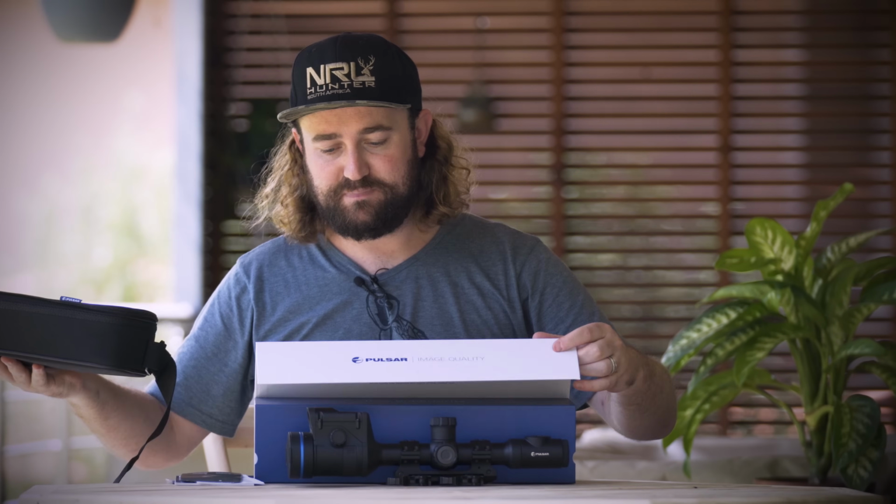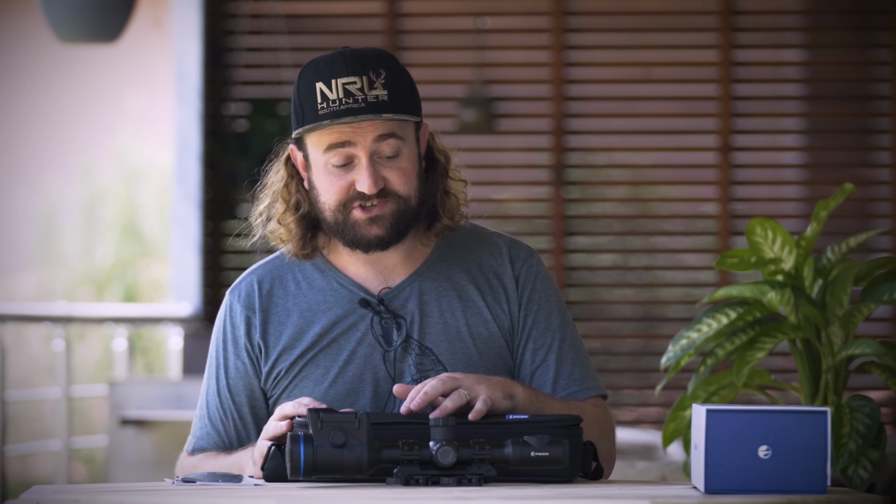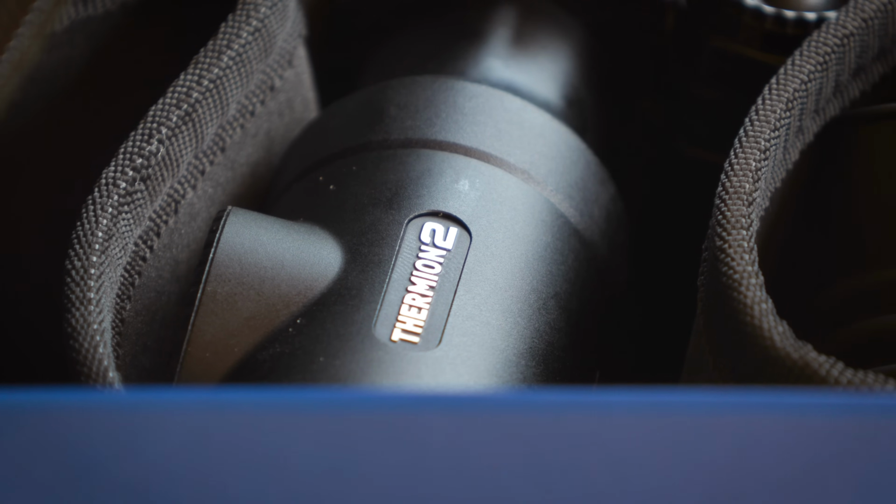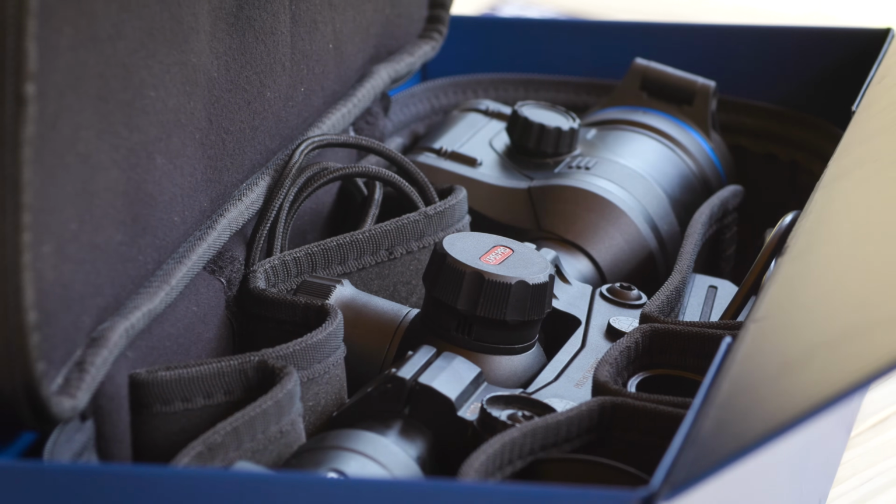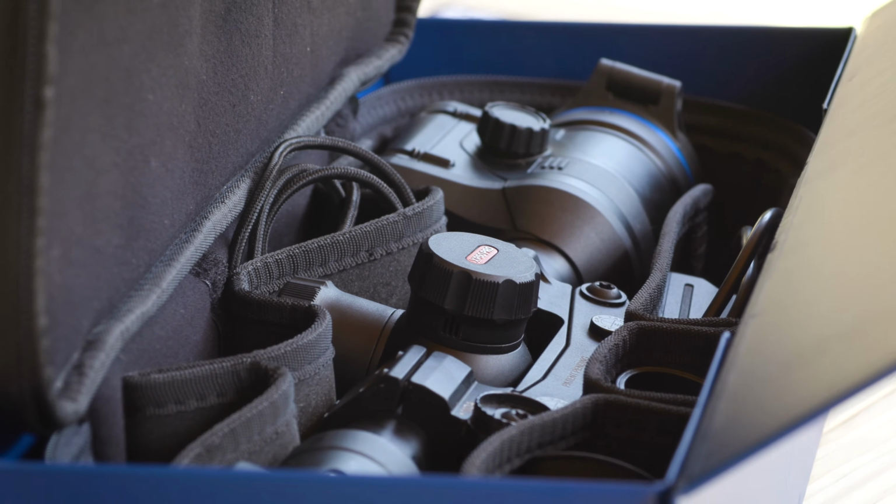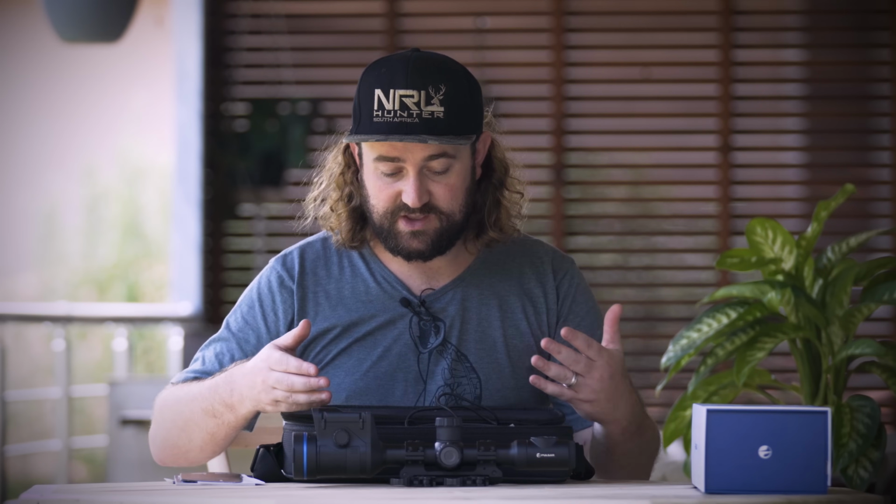So Pulsar includes a really nice soft case, and the nice thing about this is that you will actually use it. With a more traditional rifle scope, most of the time you mount the scope to your gun and you don't really touch it. With a thermal unit like this, you're probably going to be wanting to use this on a number of different rifles or taking it off your rifle to put your day scope back on. And so having somewhere to put your unit when you're not using it is obviously quite important. But aside from that, there's also quite a few little bits and bobs in here that you wouldn't need with a traditional rifle scope, like cables, charging equipment, stuff like that.